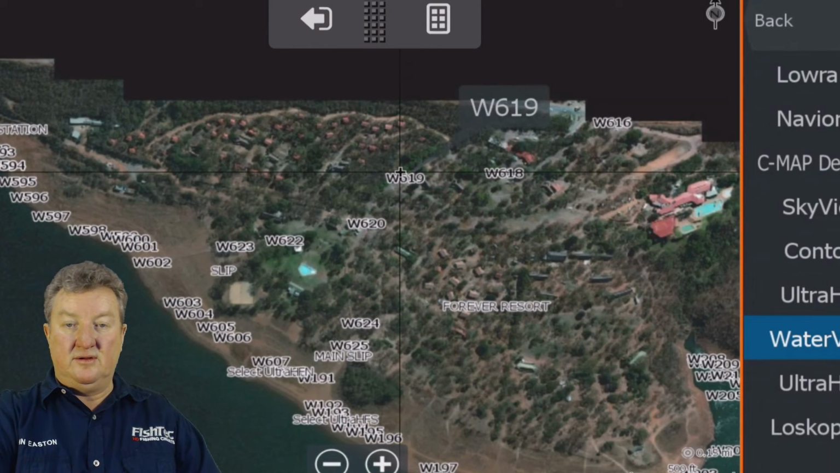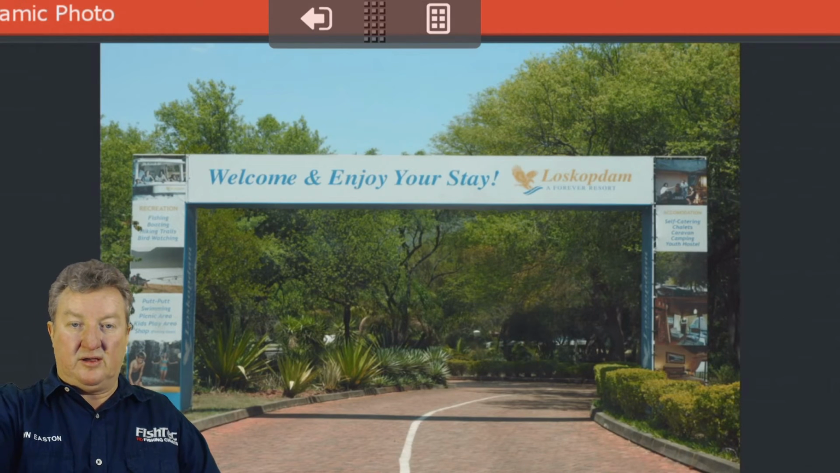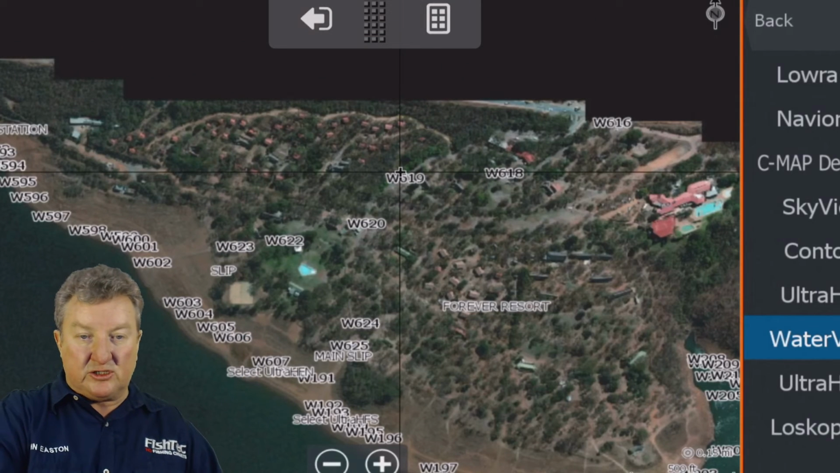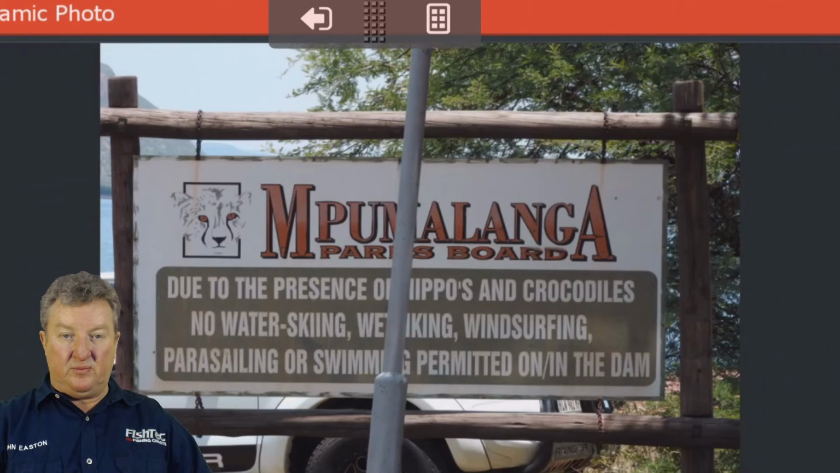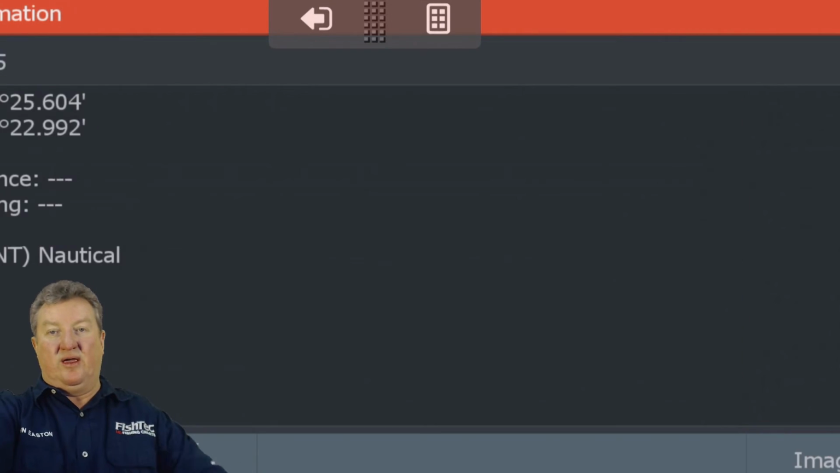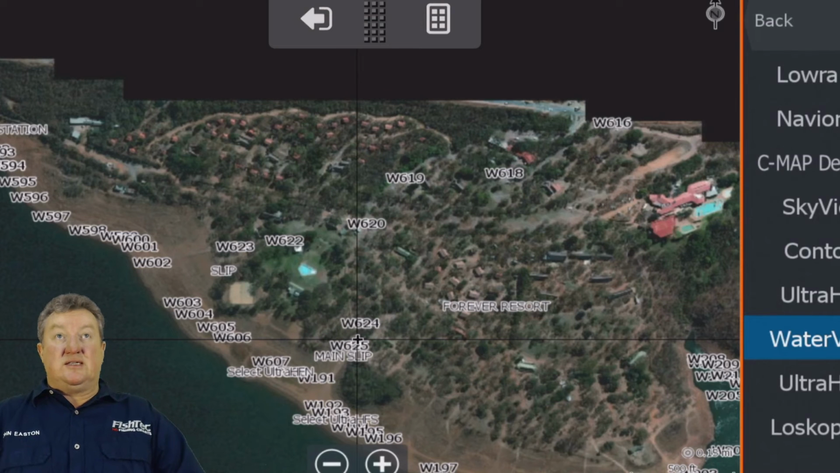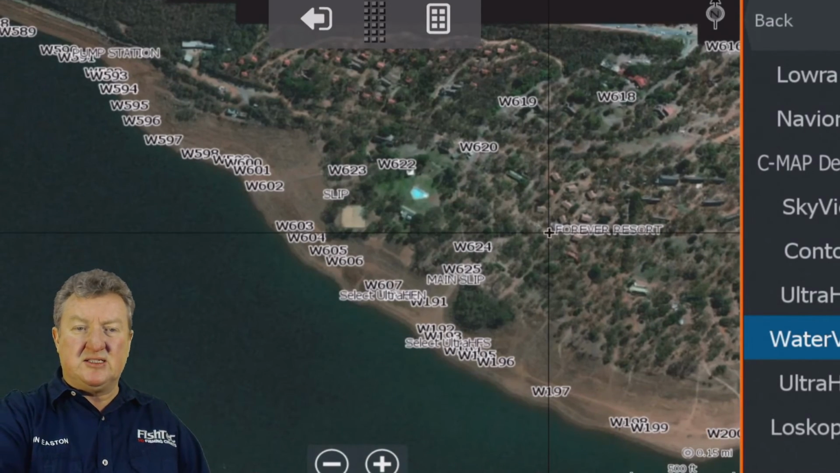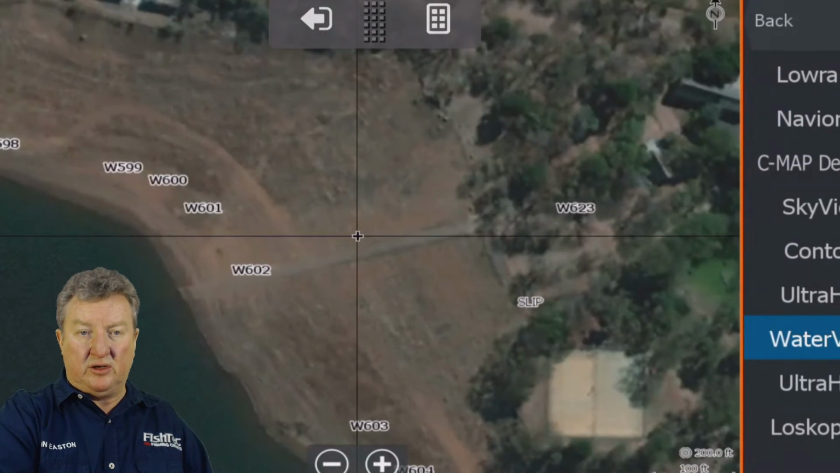Okay, there we go. You get the idea. There's pictures of the slipway. Let me see if you can see the slipway there. No, that's the sign at the slipway. Anyway, we're running out of time. Guys, that's the plan for Loskop. There's a ton of information here. Absolute ton of information.